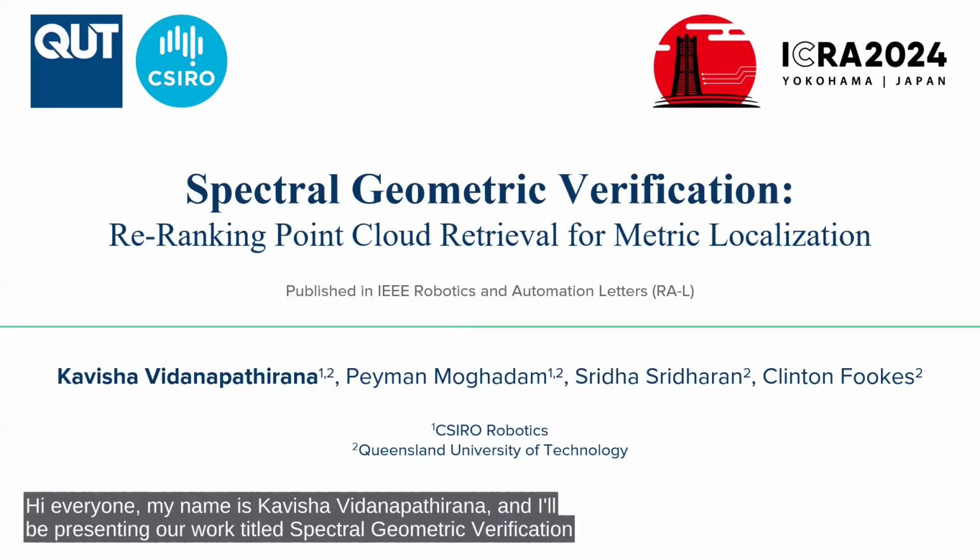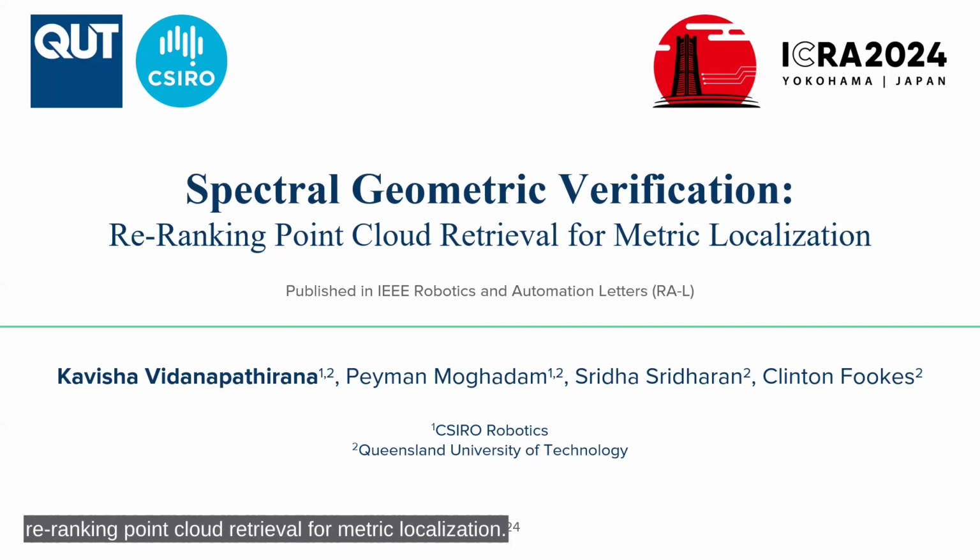Hi everyone, my name is Kavisha Vidanapathirana and I'll be presenting our work titled Spectral Geometric Verification: Re-ranking Point Cloud Retrieval for Metric Localization.